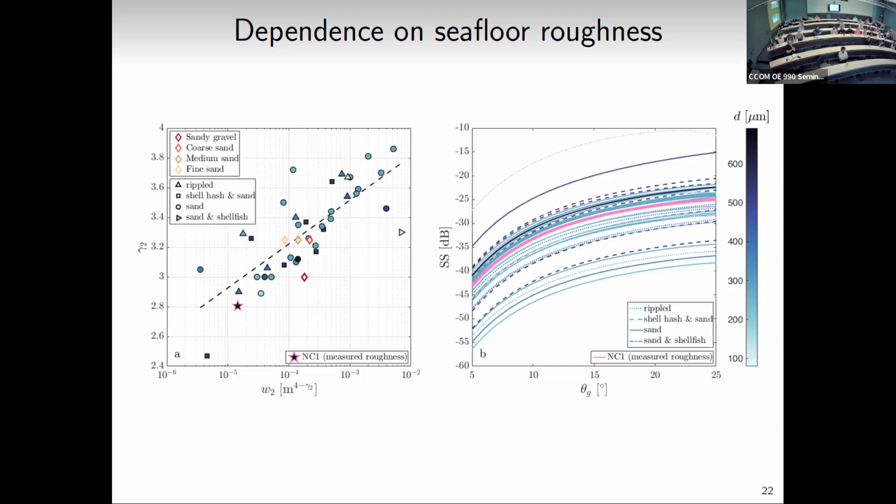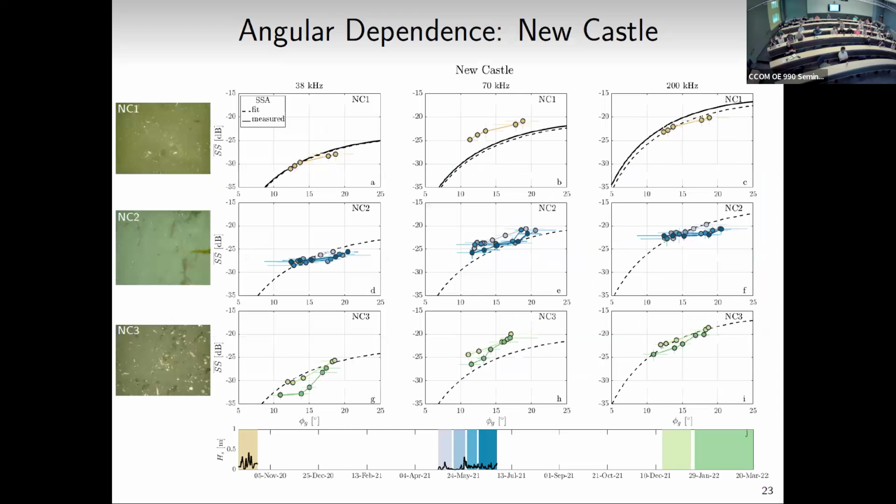What's left to do? Well, let's compare this pink line from the model to our actual scattering strength measurements. And so there's a lot going on here, but we'll walk through it. That's what I'm showing here. So scattering strength, the function of grazing angle. This column is 38 kilohertz, middle column 70 kilohertz, and 200 kilohertz. This is only for the Newcastle deployment. So you've got your 3 Newcastle deployments.